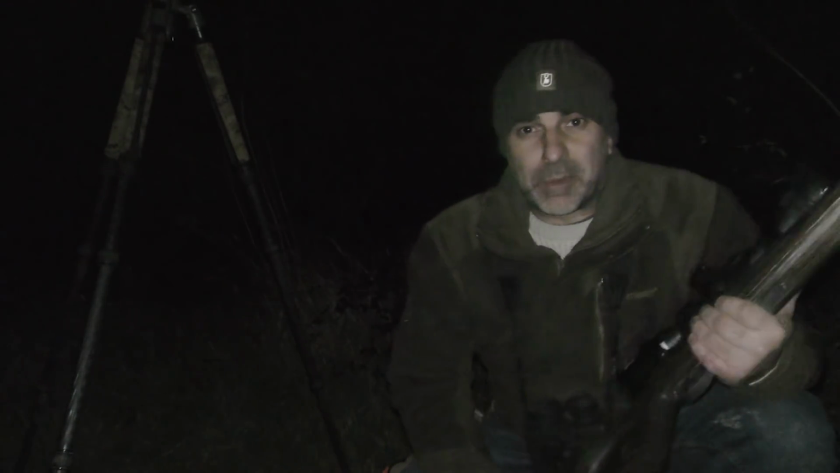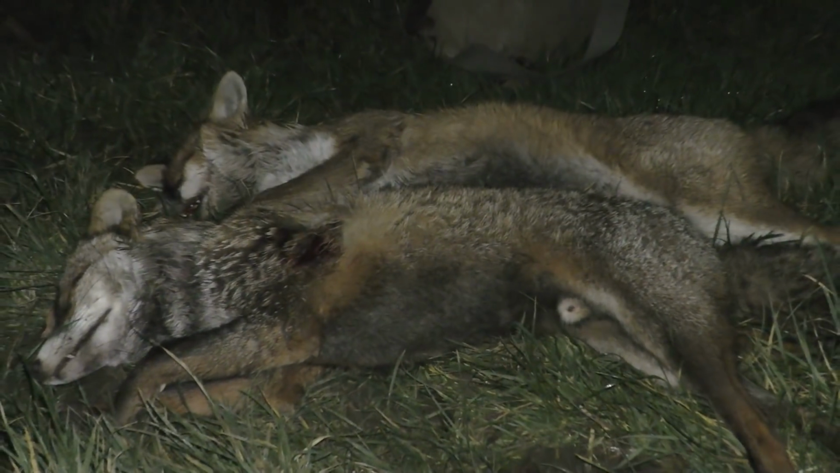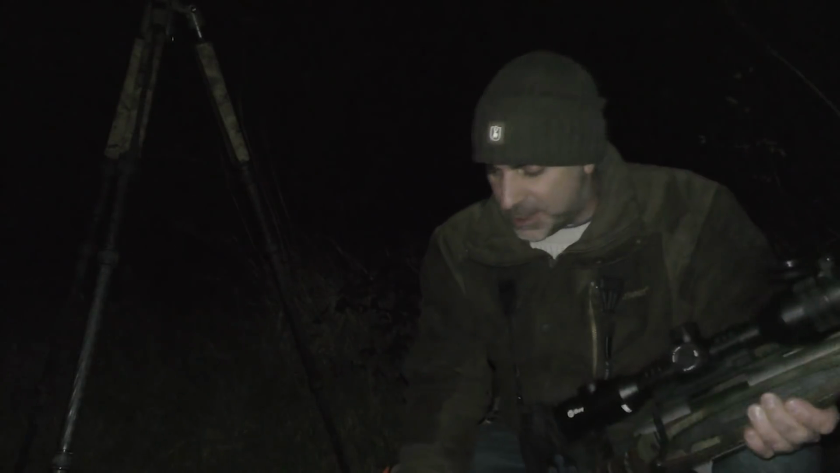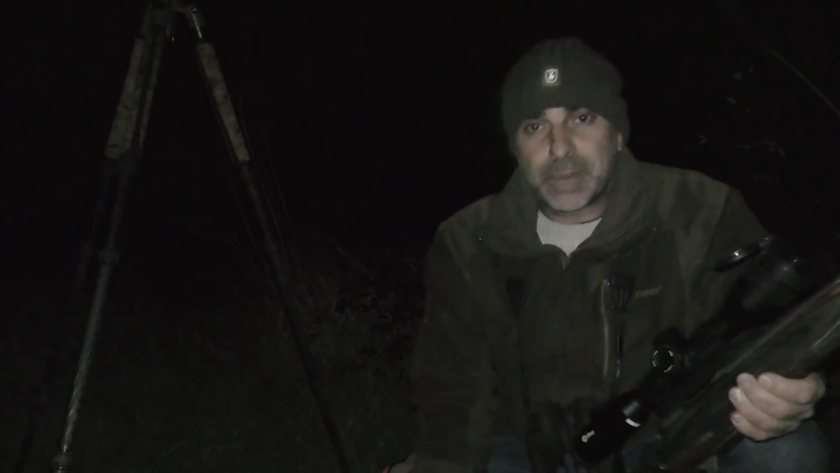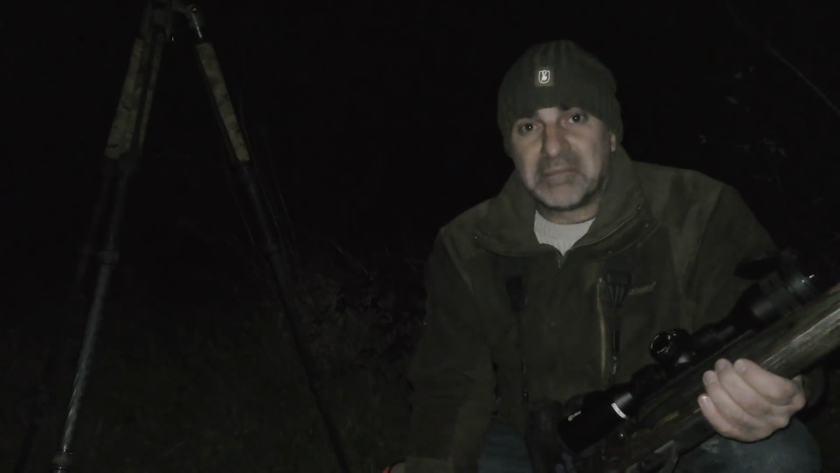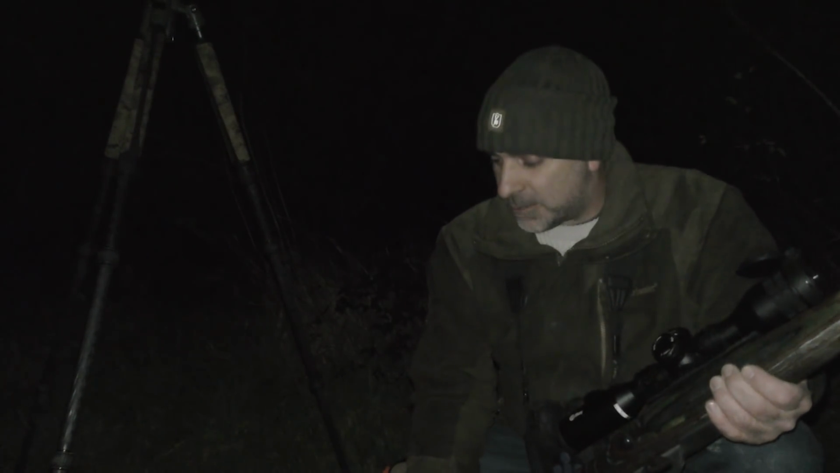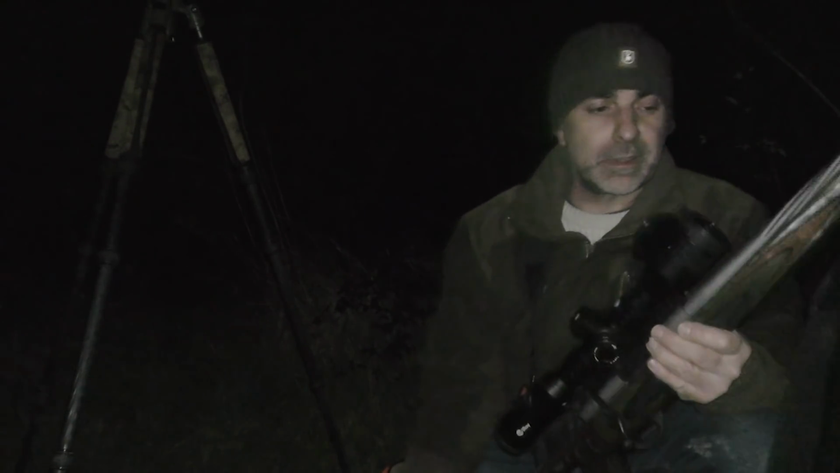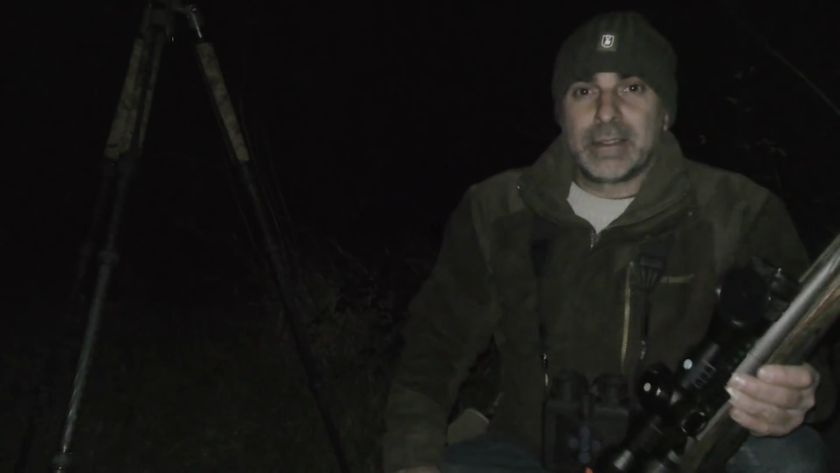So that's another couple of foxes down, thanks to the TL35 InfiRay scope and the Weatherby 243 rifle. Both dog foxes there. Probably only been out a couple of hours, so that's pretty good going. Right, well, I'm going to take these back down the farm and leave them for the farmer in the morning, and that's me done for the night.